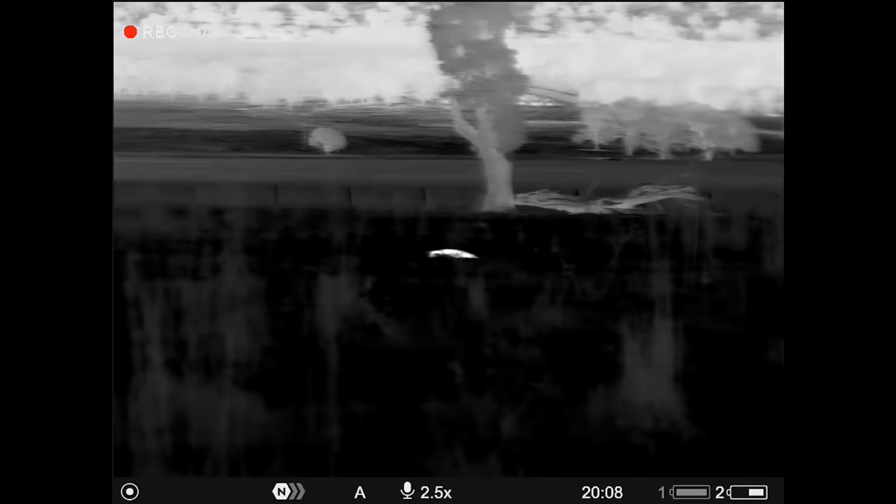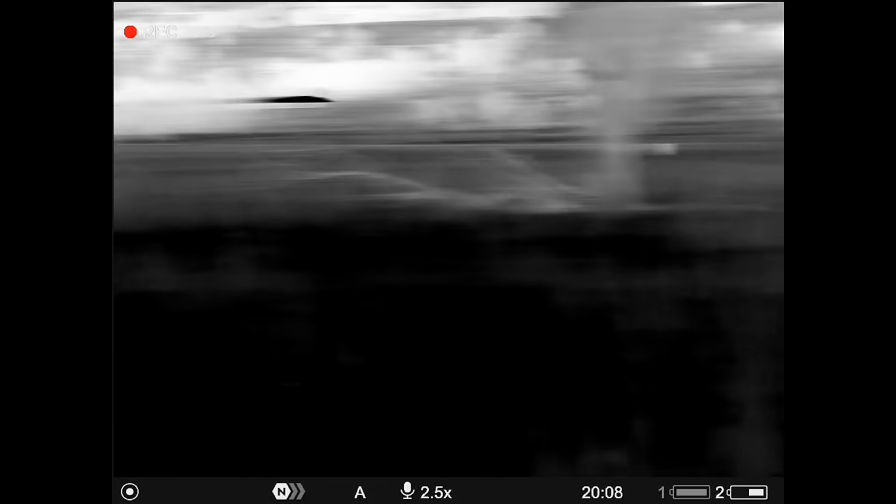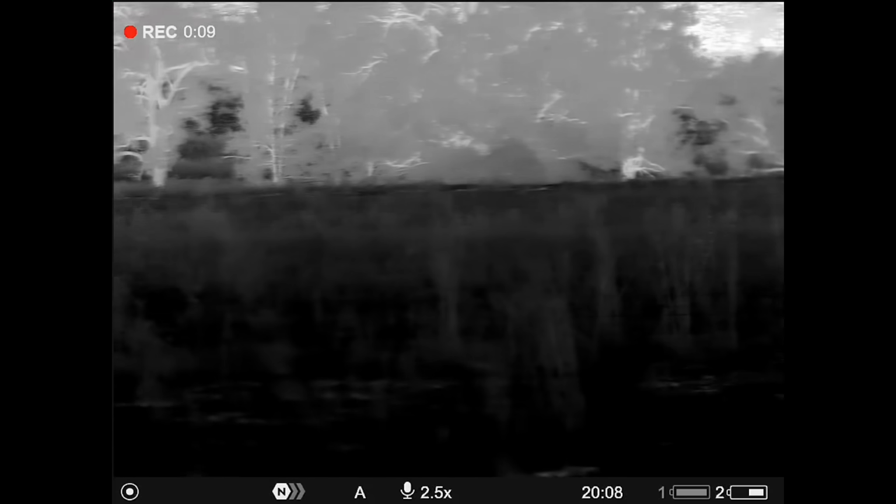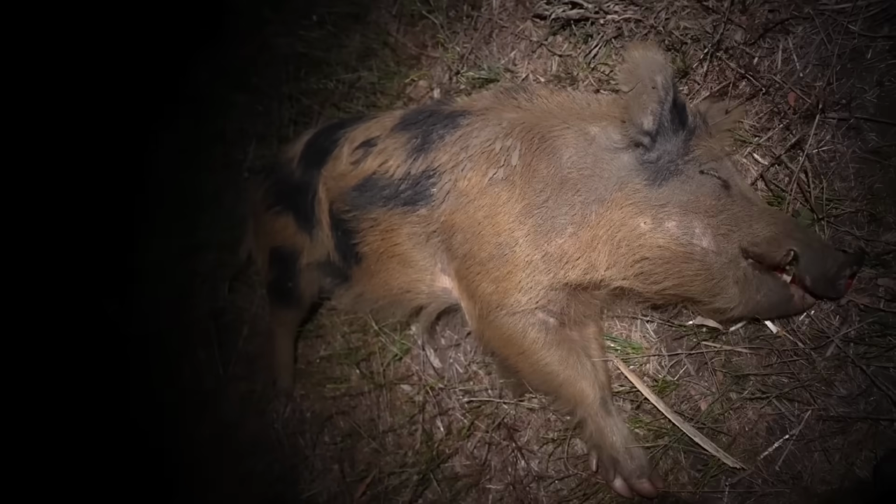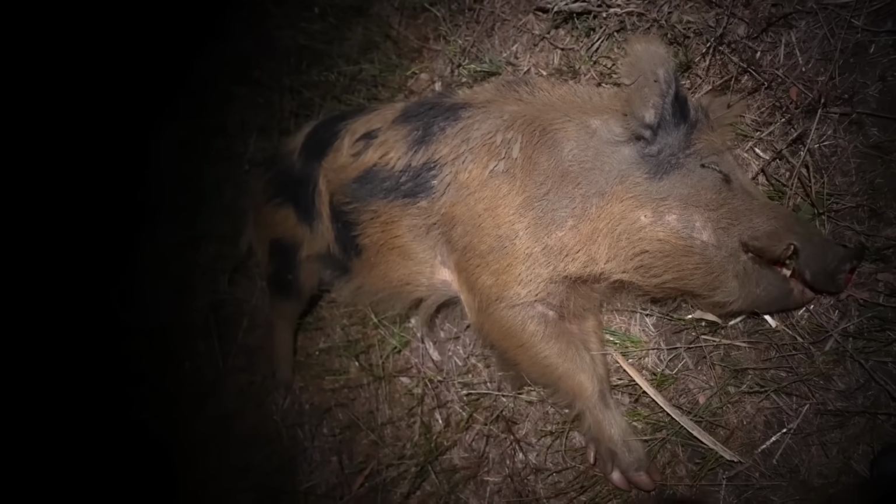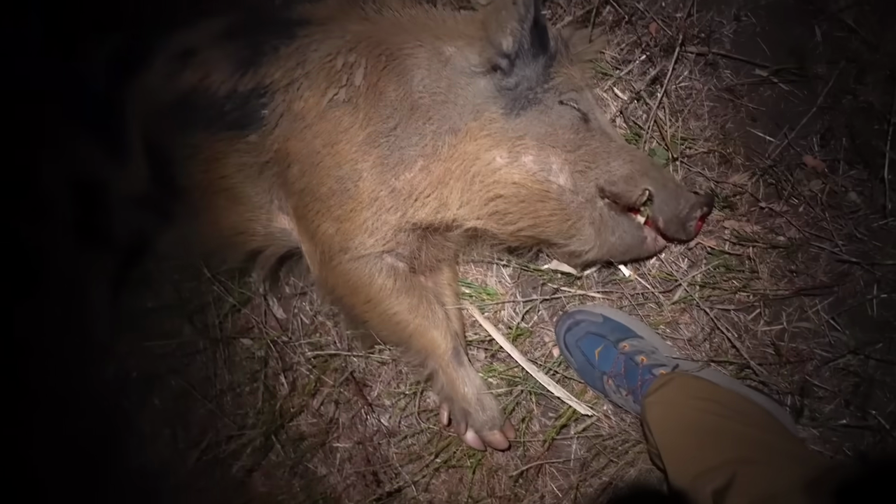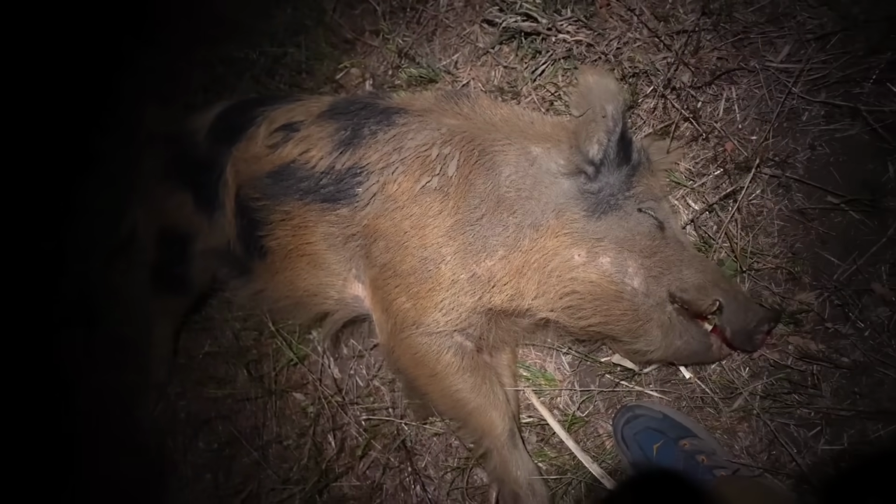I've got quite the ring of dead pigs around me here. Certainly chewed into that group a bit. There's a couple more in the long grass off to my left too. I'm pretty sure these pigs were just about to hit my scent line, and they had cattle behind them, which didn't help, but this is the biggest pig out of that group, as you can see. Size 11 boot for scale. He's not a bad animal at all.